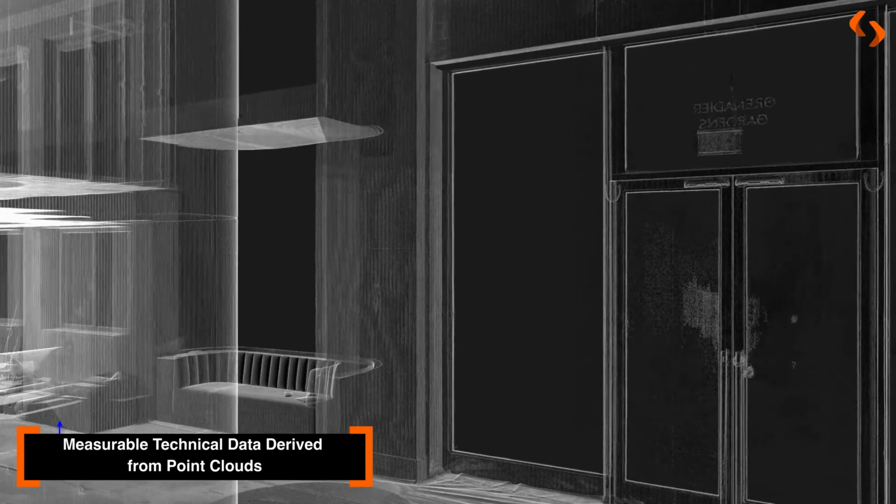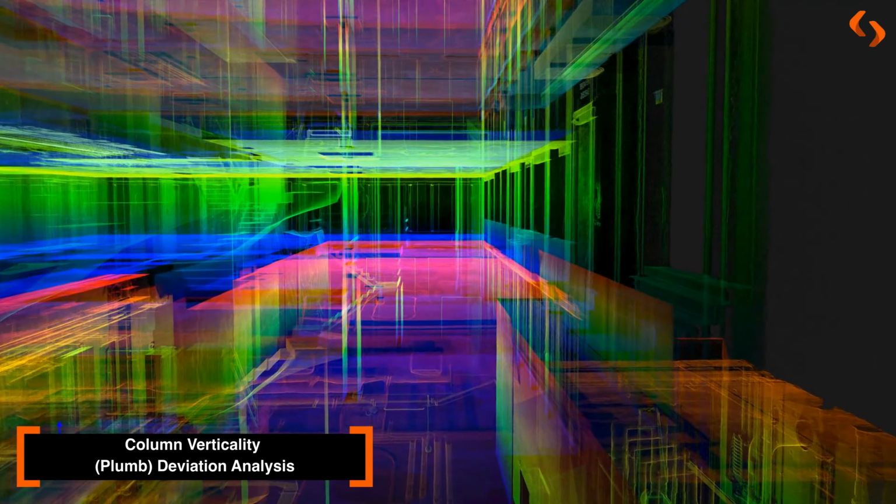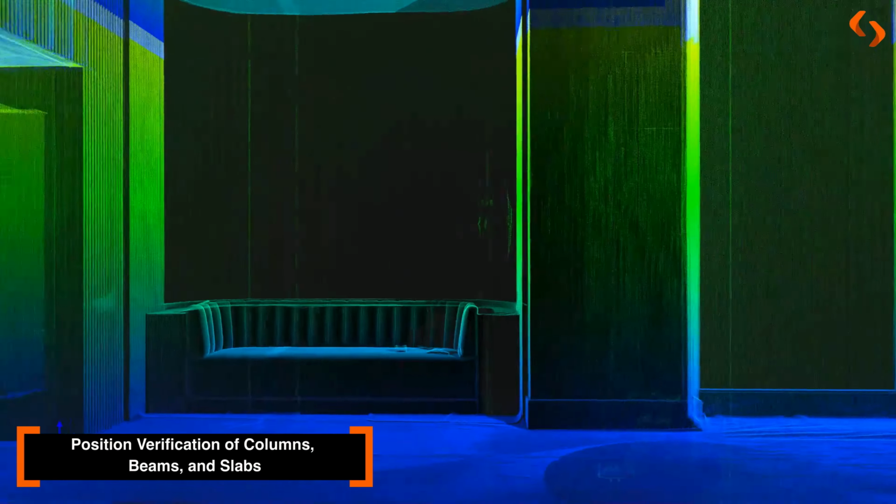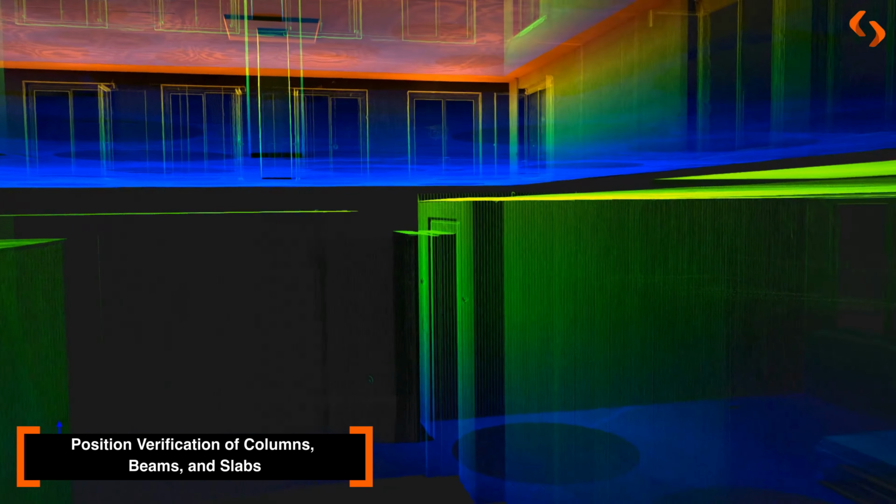We can identify floor and ceiling levels, detect elevation differences between floors, and review the alignment of key structural elements. By working with verified as-built information, design decisions become more reliable and planning risks are significantly reduced. The point cloud serves as a trusted reference for renovations, retrofits, and future design work.